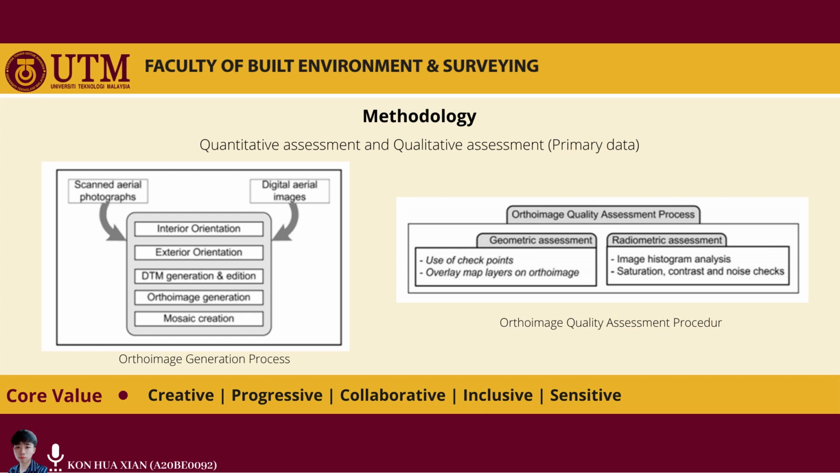Looking at the left figure, this figure shows the auto image generation procedure. There are 5 processes, which is the interior orientation, exterior orientation, DTM generation and edition, auto image generation, and the mosaic creation. And looking to the right figure, this figure shows the auto image quality assessment procedure.